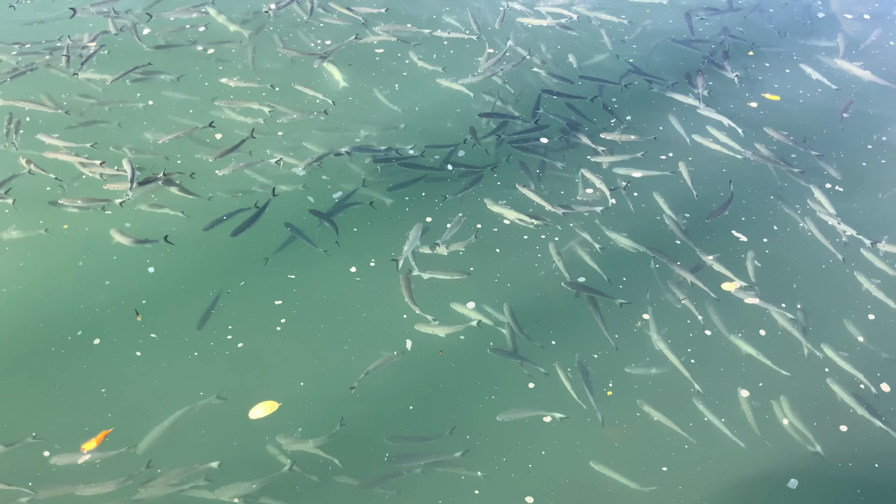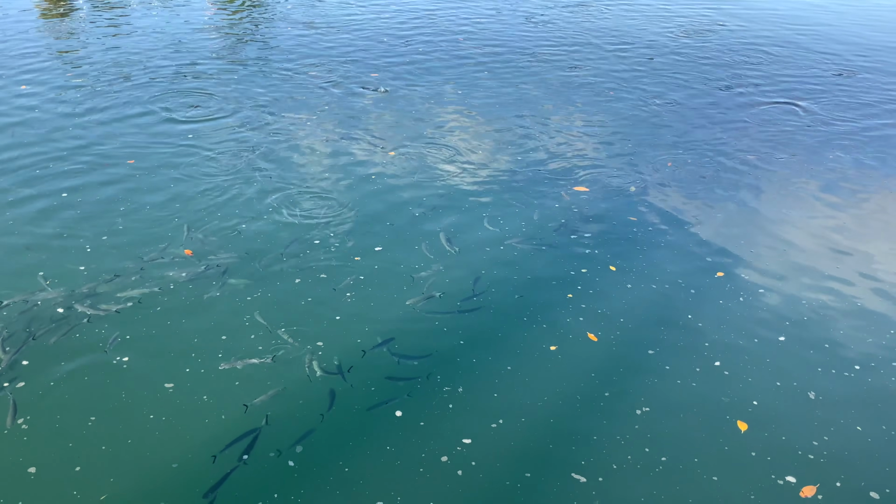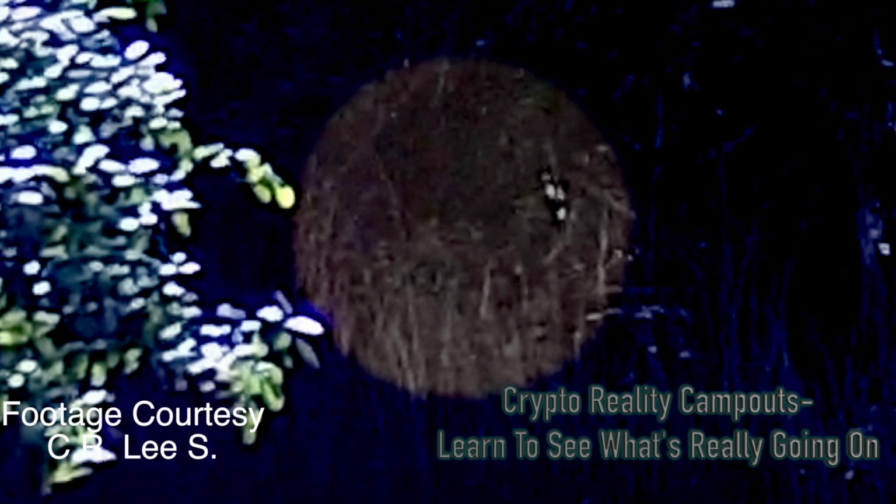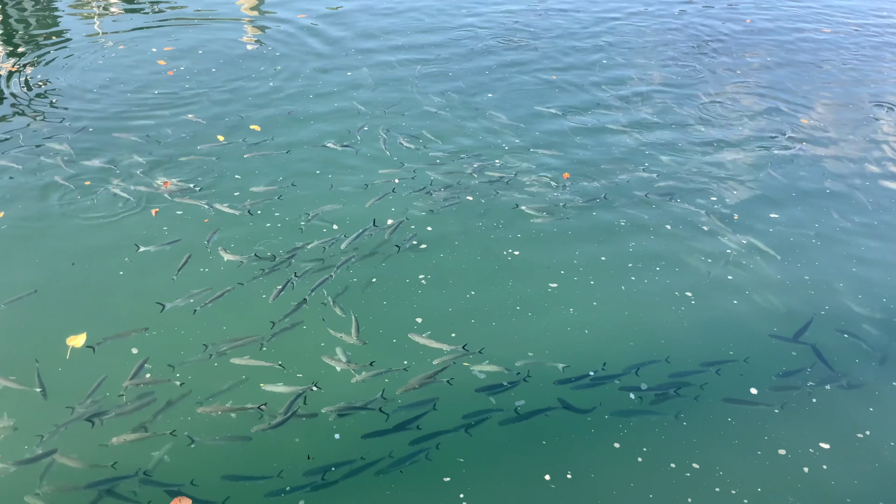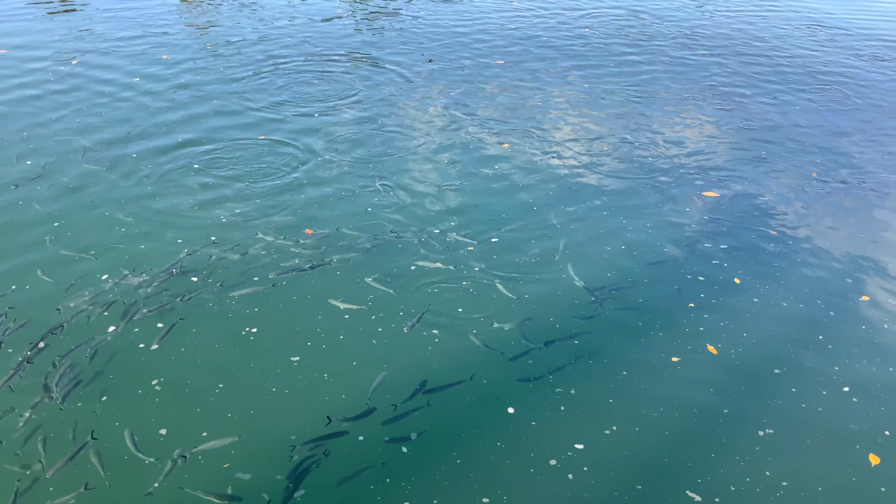Today we are looking at mullet. We're going to be going over how mullet have a lot in common with the achromatic creatures that we study in the forest. So what we're going to do is use this natural model to explain in part how Bigfoot camouflage is 100% natural.